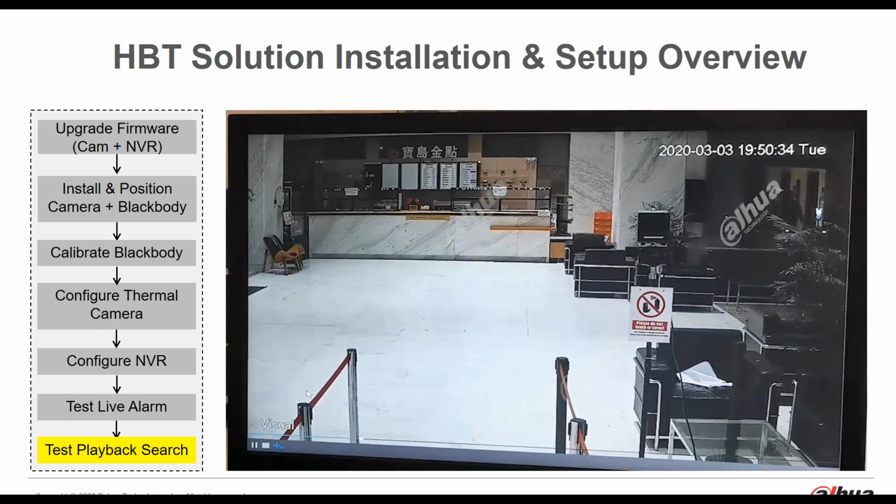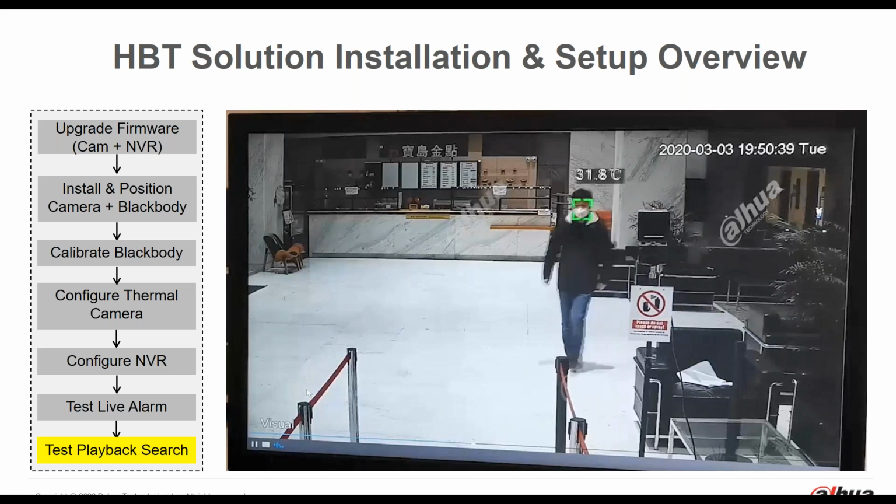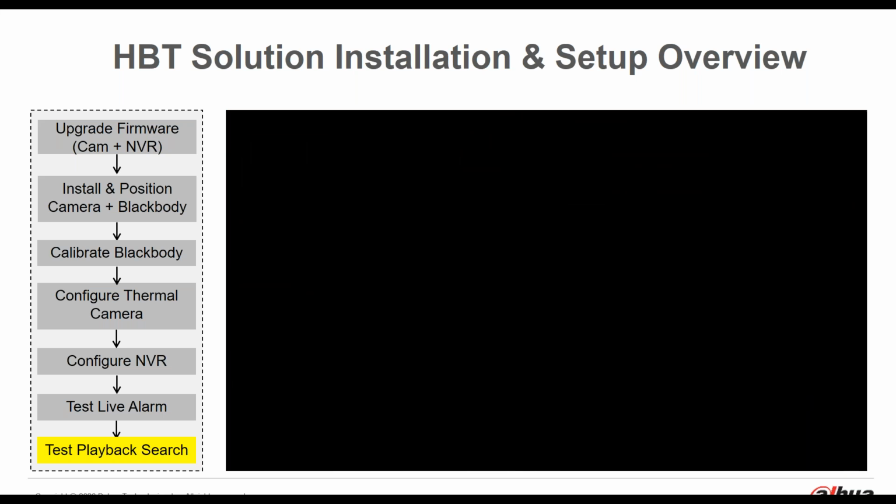So now that process has already been done, and it shows a short pre-alarm segment that plays before the triggered event, which is the detection of over temperature. So that really is a quick synopsis of the installation and setup for the system. Just note that it is fairly portable, so you can redeploy it to different areas as conditions change and that sort of thing.